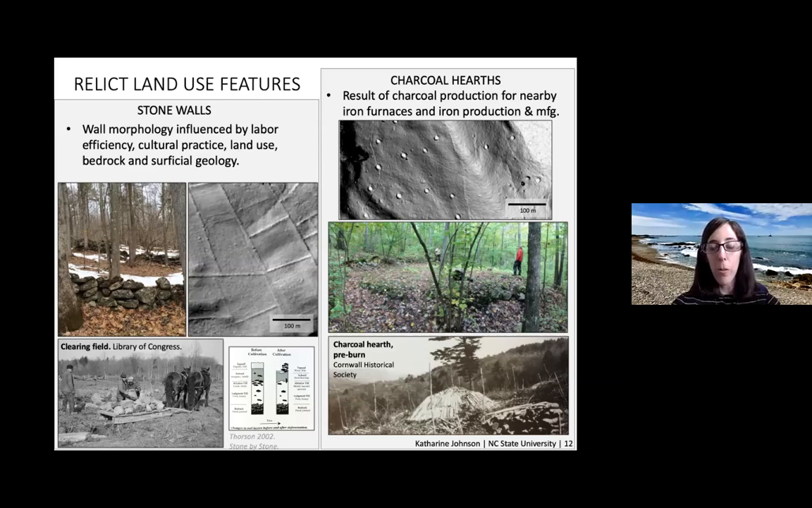And then for charcoal hearths, here is another example of what they look like in the LiDAR data. They're round platforms that are cut out from the surrounding slopes. Colliers would have taken the wood and stacked it and covered it with soil and let it smolder. Then they would have harvested the charcoal and sent it to the furnaces in order to produce the iron. But there are thousands of these features all across the landscape, and these have been documented in Pennsylvania as well.